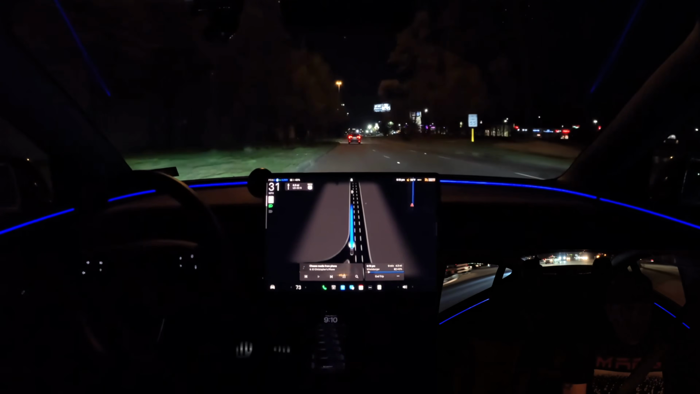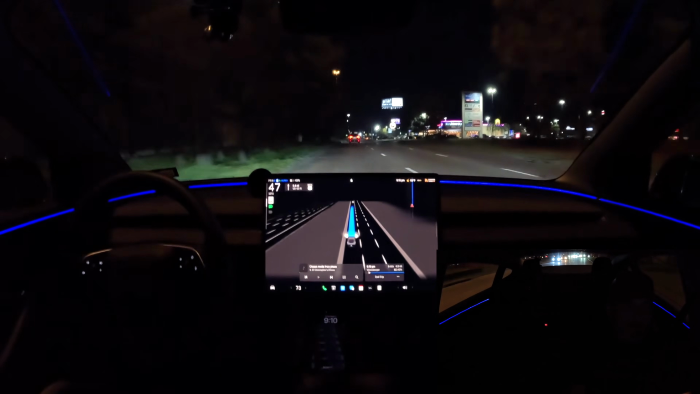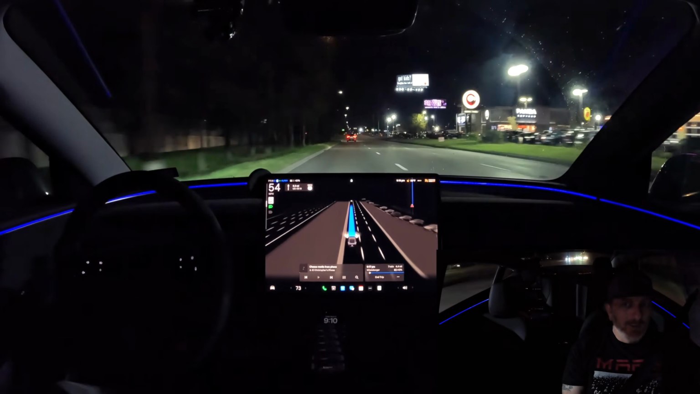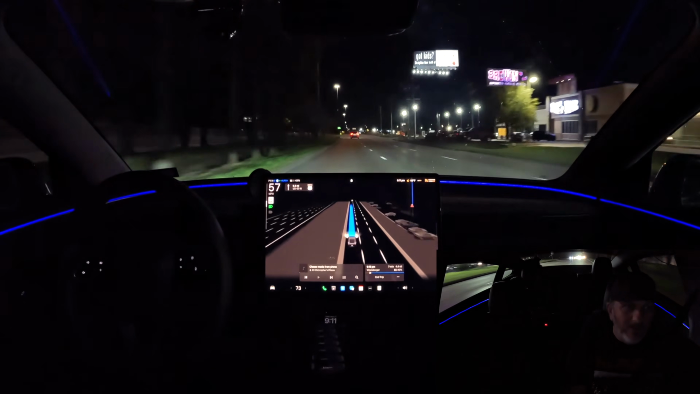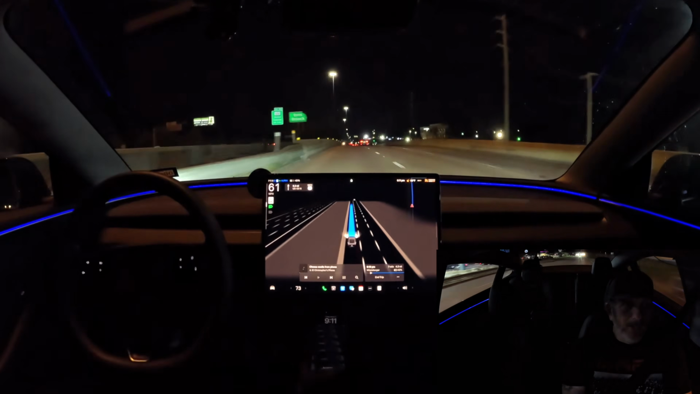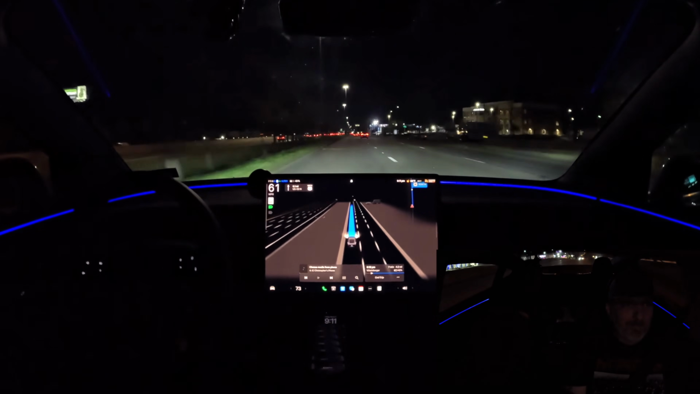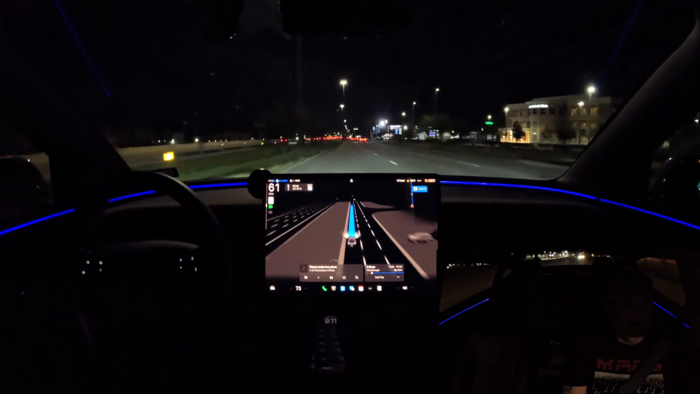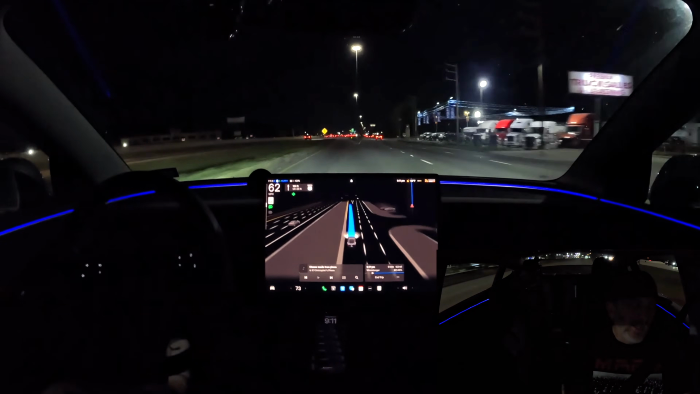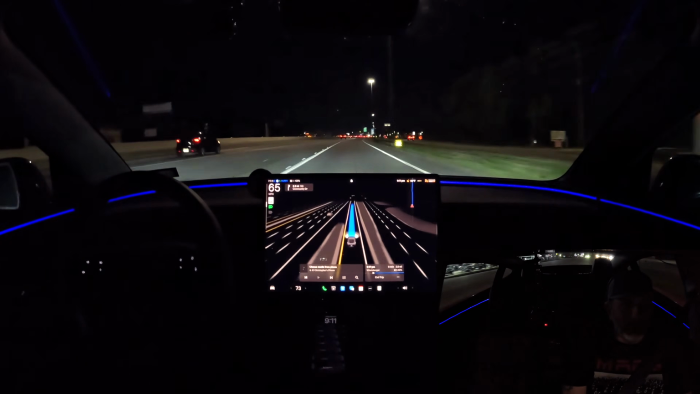But again, version 13.2.8 does not have preset parking functionality. So it is definitely hit or miss. But I will tell you, at least for me, it does seem like it's getting a little bit better each and every week. Statistically speaking, it will try more times than not to park. And when I set a manual pin, I'm at about 80 or 90% of the time now. Once you set a manual pin, it'll try to find a parking spot.